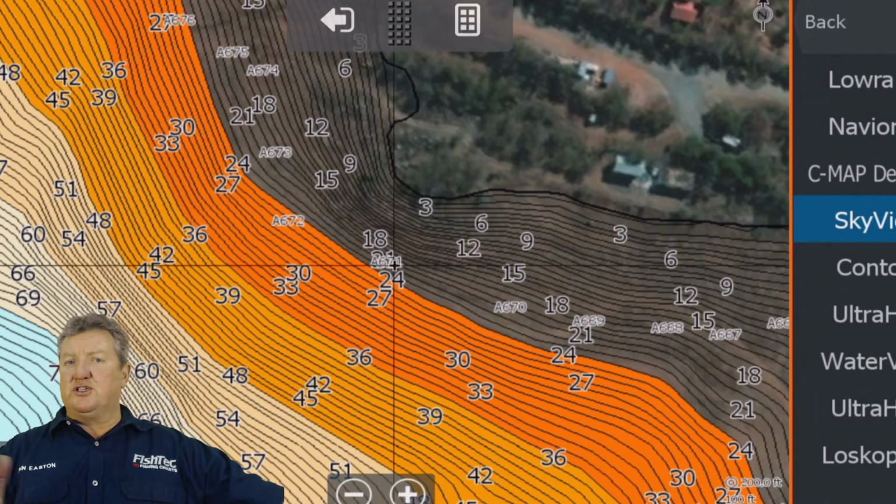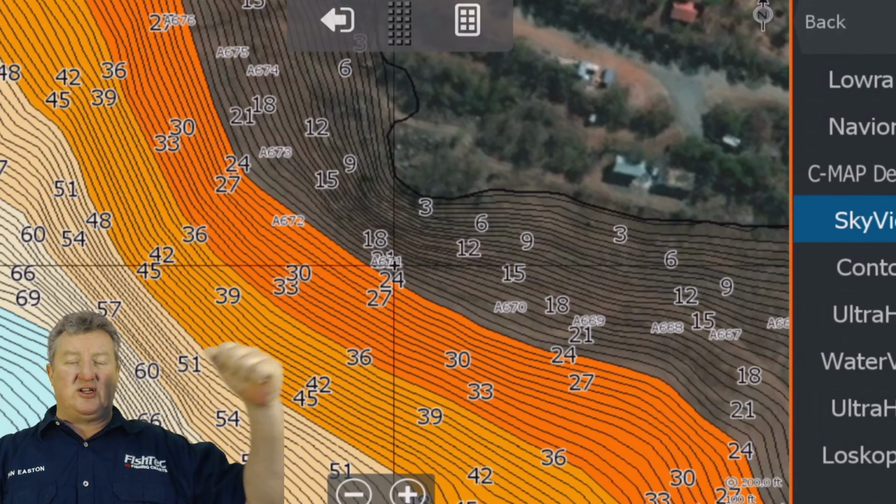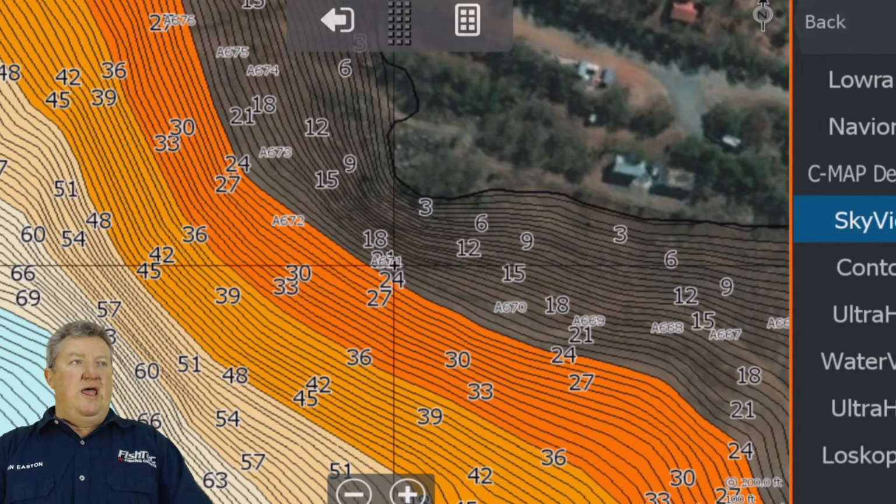The Loskop chart is 3,400 Rand. Converted to US dollars, it's about $250. The Vaal River chart is, because of the length of that river, it's 104 kilometers plus the Suikerbos and the Thaibosch entries to that. It was a massive task. That's 5,500 Rand. So you're looking around that $400.